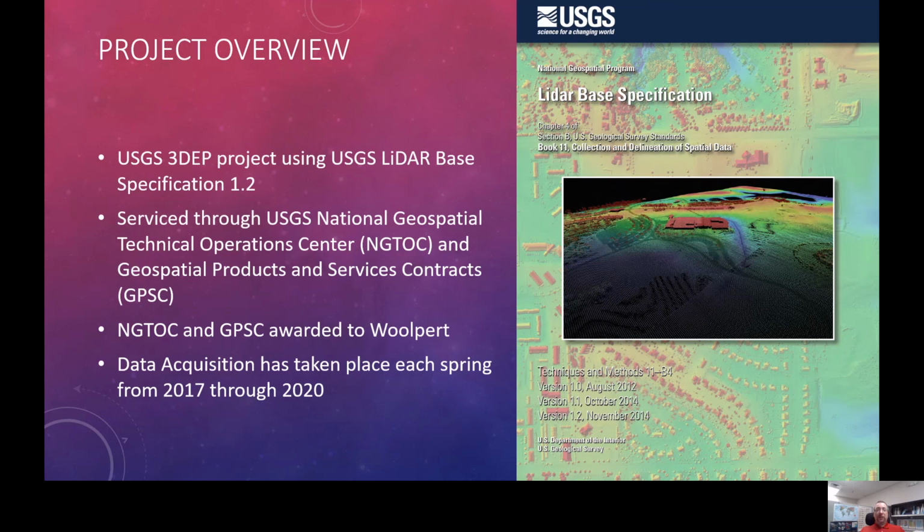The project was developed using USGS LiDAR base specifications 1.2 to help define the requirements, and we will go into detail on those requirements in just a little bit. This project also used the Geospatial Products and Services contracts, GPSC, through the USGS National Geospatial Technical Operations Center, NGTOC, as the lead mechanism for contracting and project management. This is an option under 3DEP that can be utilized.